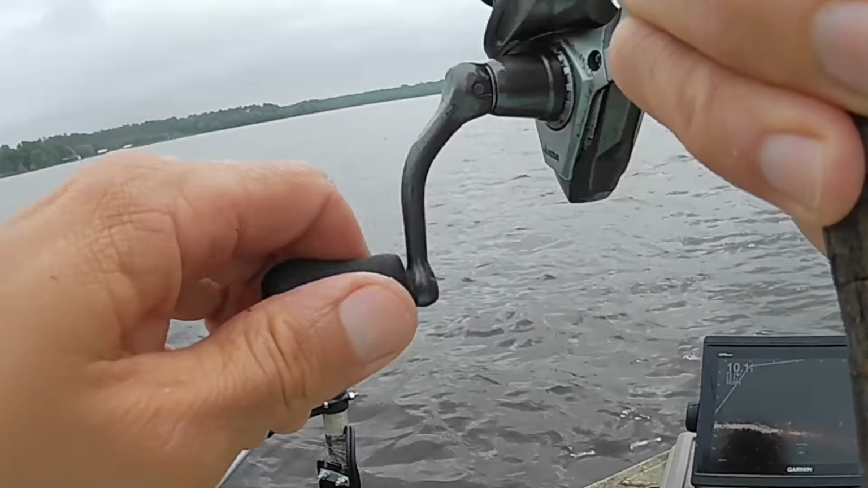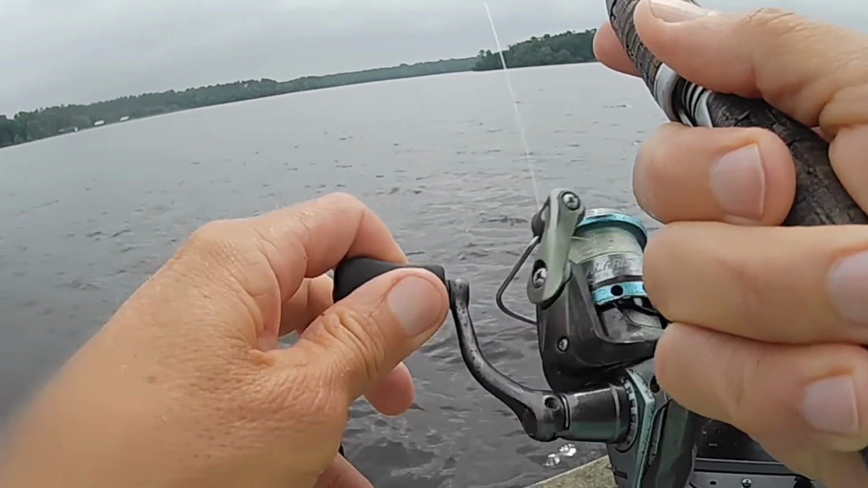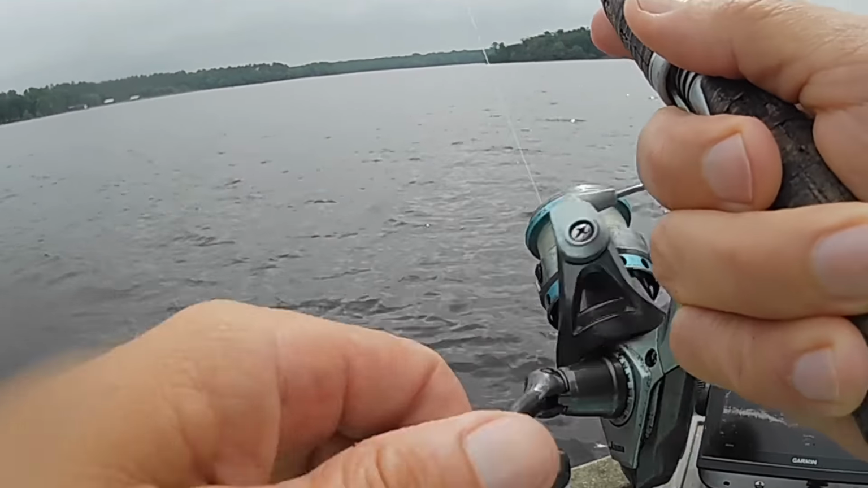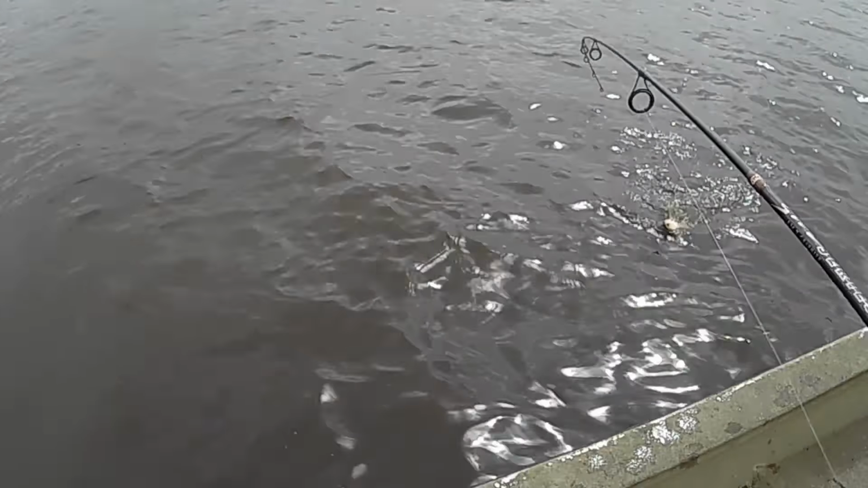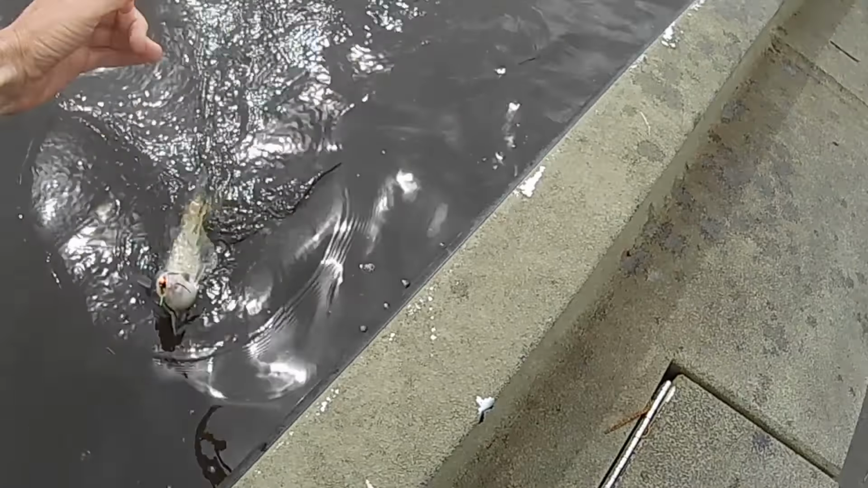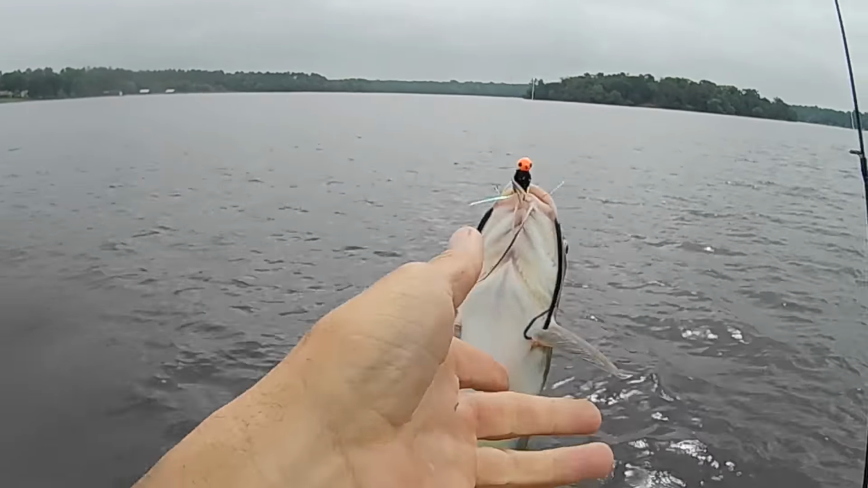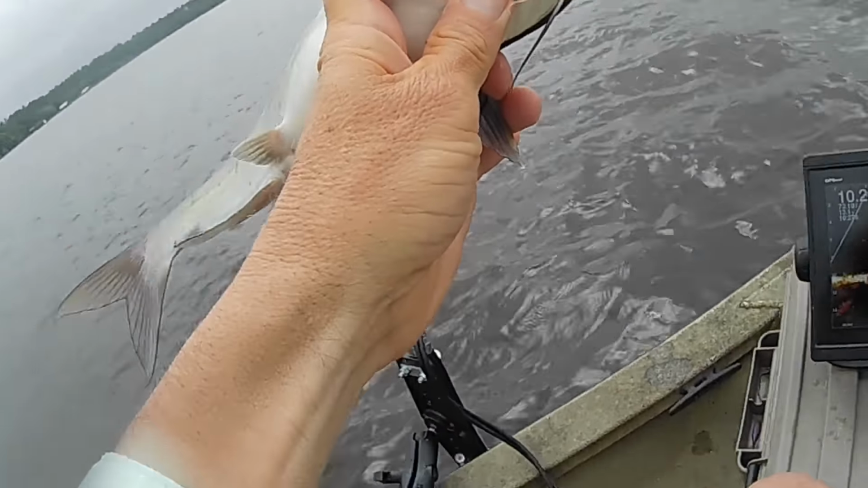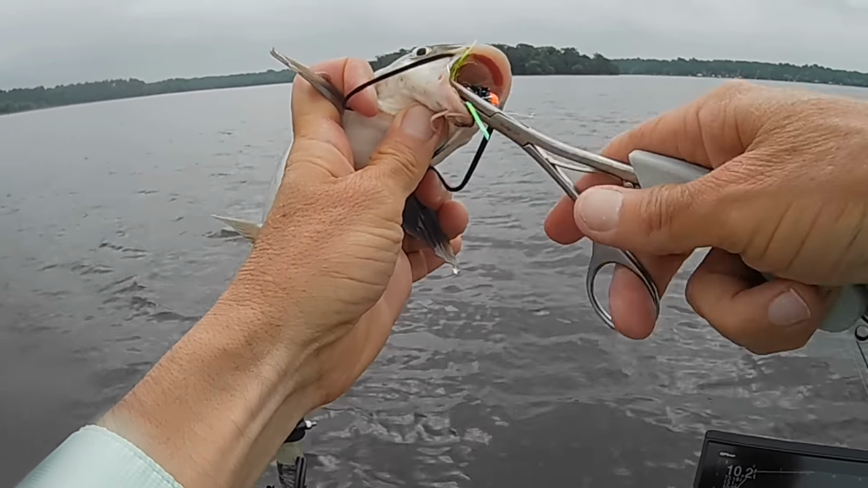There's another one. Golly. Hey, that may be a catfish or something. I think it's a catfish. Yes, sir, Mr. Whiskers. Look at him. Look at you, eating crappie jigs. What's the matter with you? Don't you know you're a catfish? Huh? You're not a crappie, you're a catfish. Act like one. You're not supposed to be eating crappie jigs.